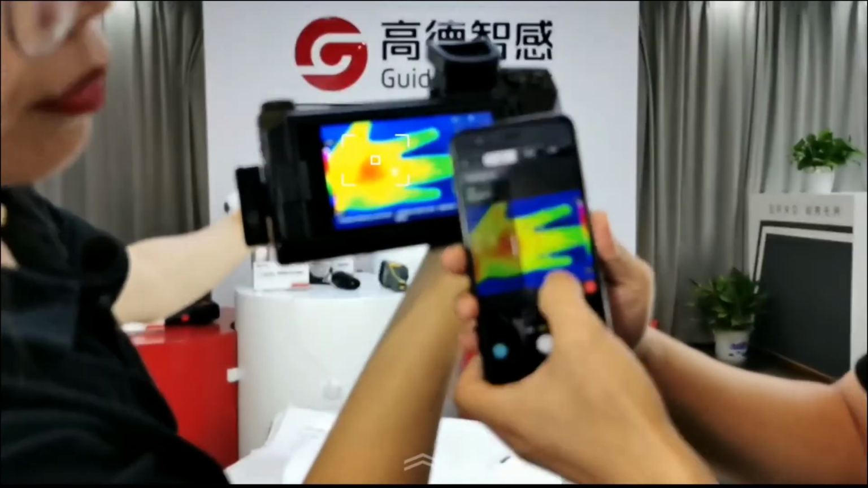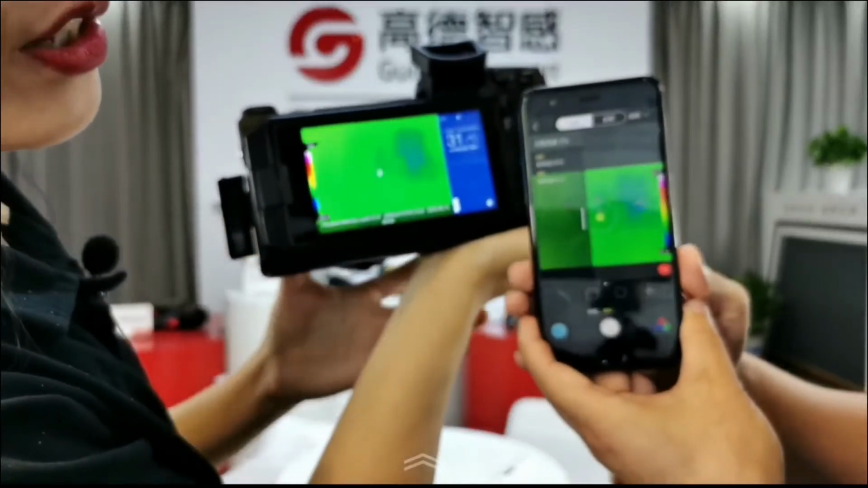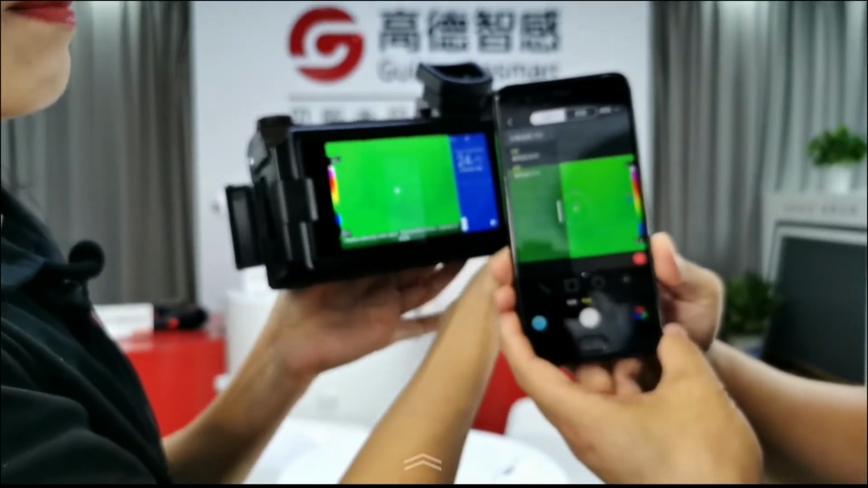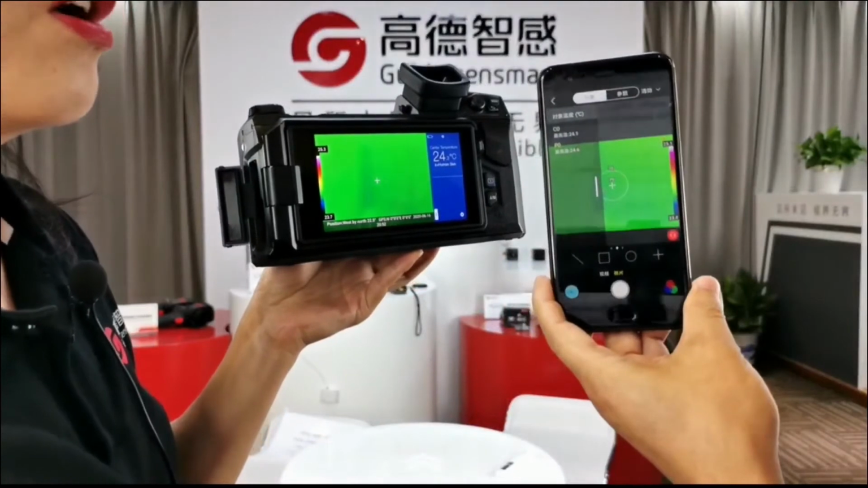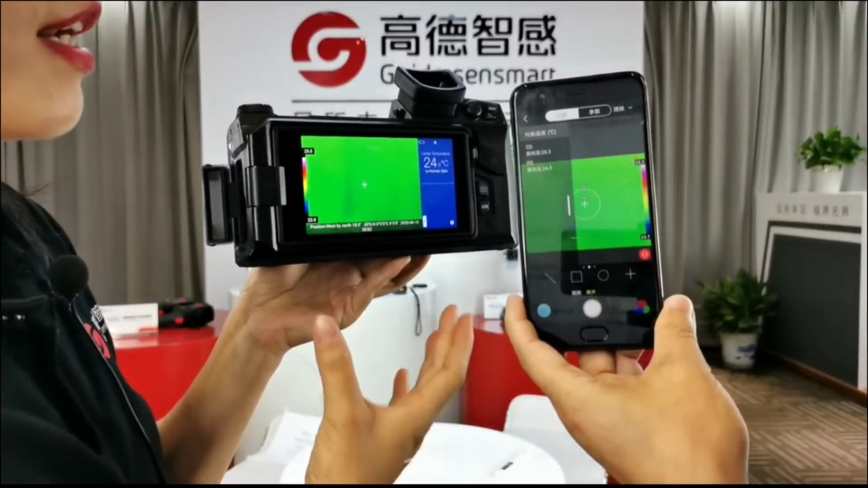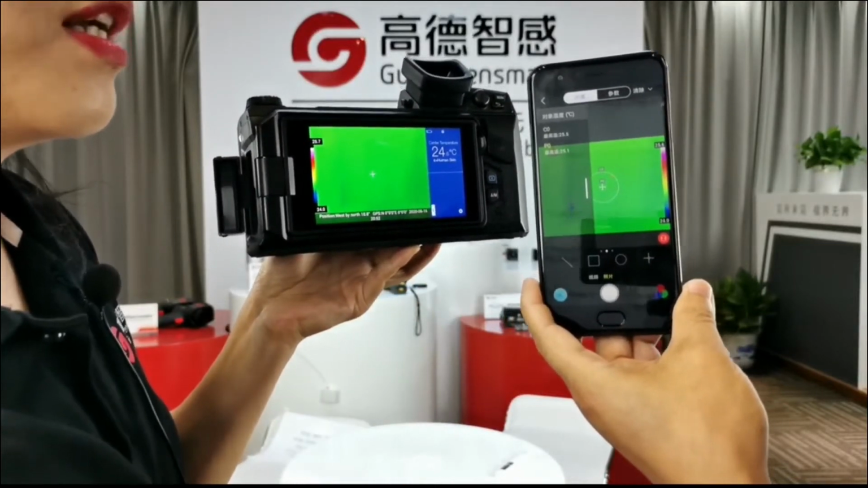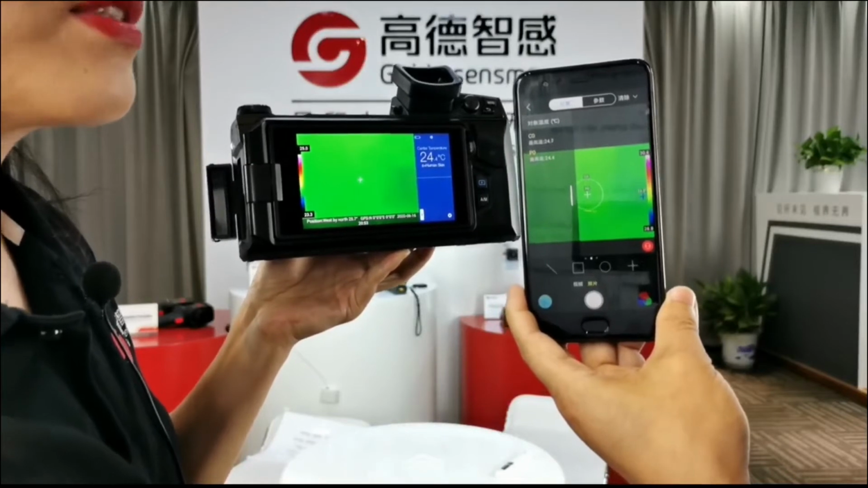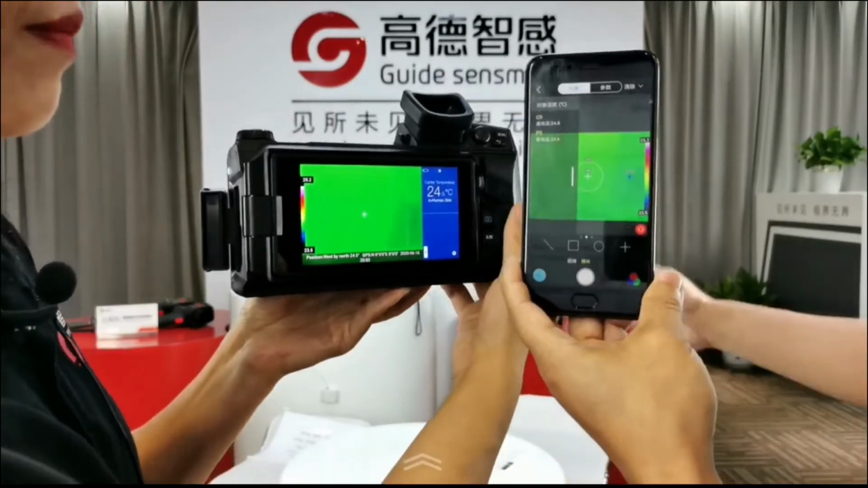Okay, add some frames, add some points like this. So this function will be very useful in such applications. Maybe on a spot where the environment is dangerous for the operator, you can just leave this camera on a tripod on the spot, and the operator, like you, can stay miles away in some safe spot. Yes. Okay. Okay, it's back.